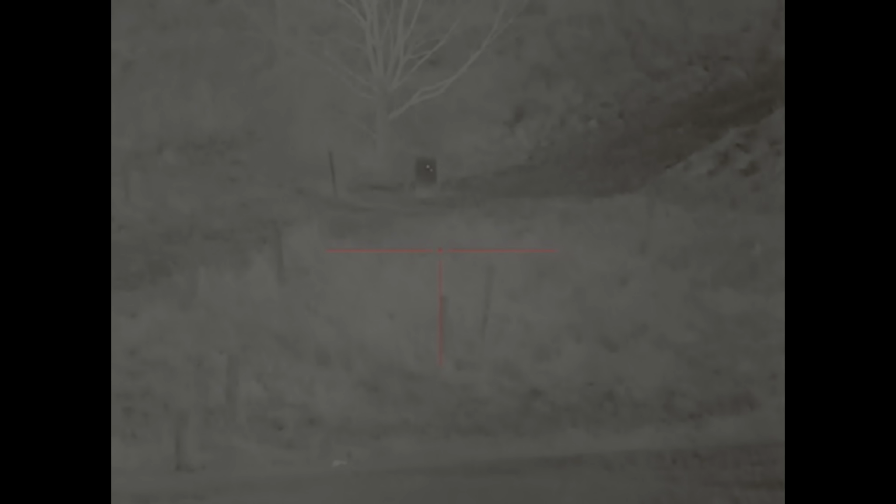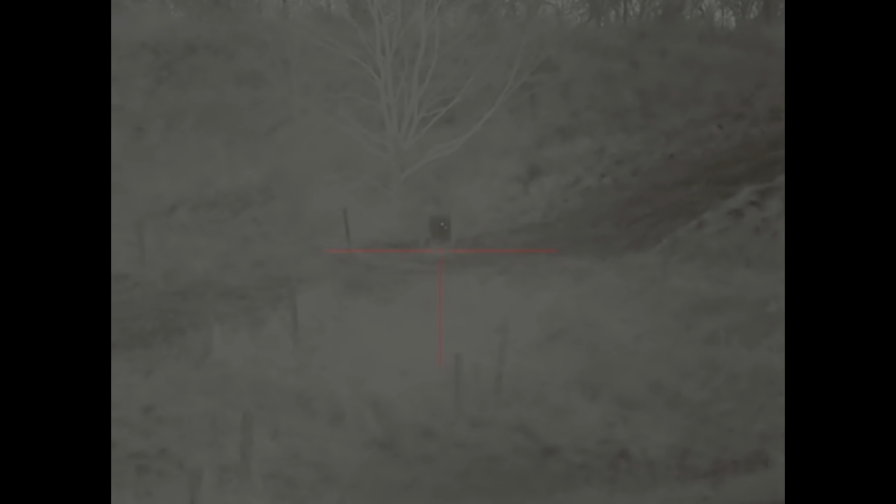Okay, so this is what it looks like if you take a shot and you put a little piece of tape where your bullet hole is. Even on base mag, you can see that second piece of tape. So I'll go ahead and get zoomed in a little bit. So that's zoomed in the whole way. So now what you would do is you would hold your one stationary crosshair on the bullseye and then move your zeroing crosshair down to the other piece of tape. And then whenever you save that, it should get you right on.